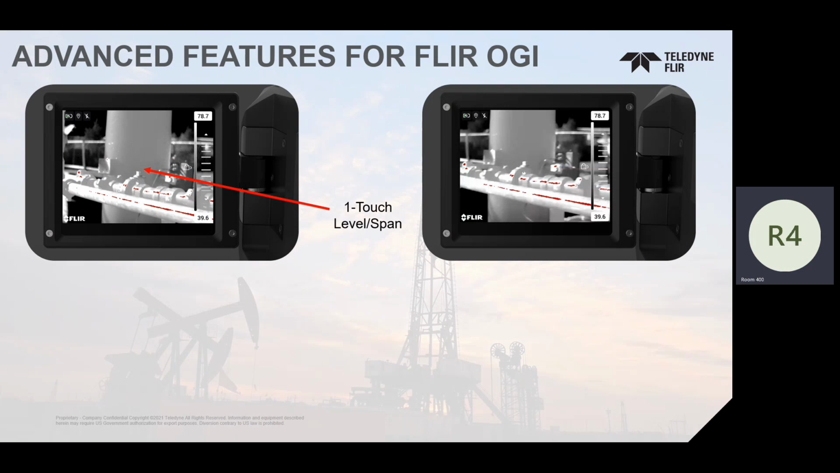So you may be able to now be in manual or auto level and span, simply touch the screen, and you may get better definition, potentially even in the high sensitivity mode, to be able to see gas leaks. I don't know. We'll figure that out down the line, but it's a really, really cool feature on our infrared side as well. It's added in there.